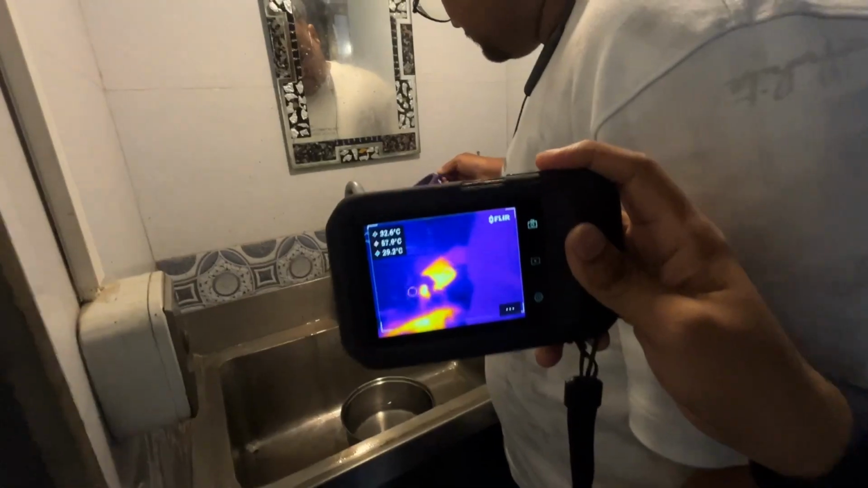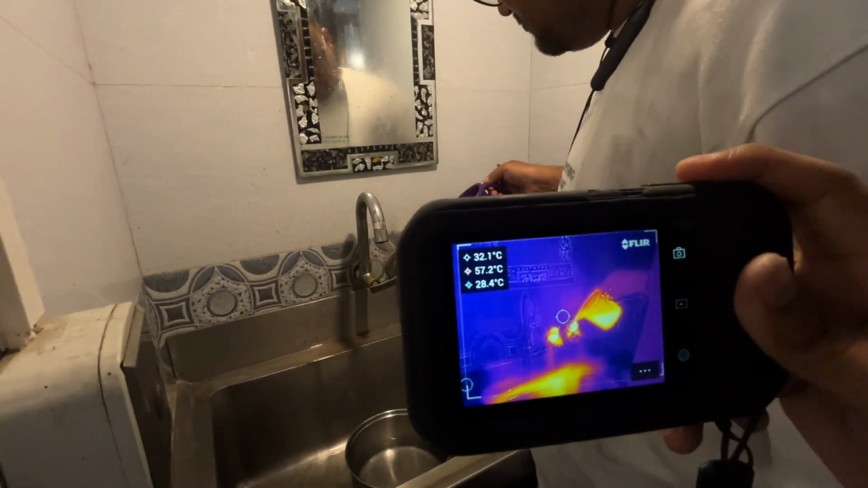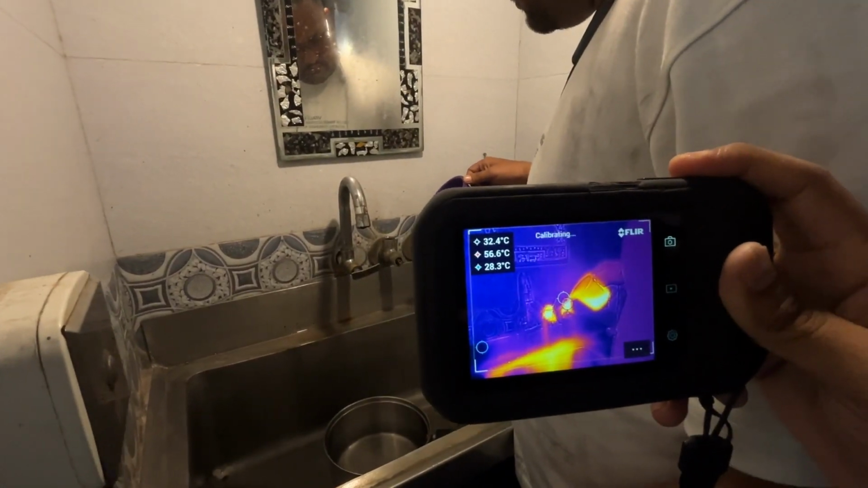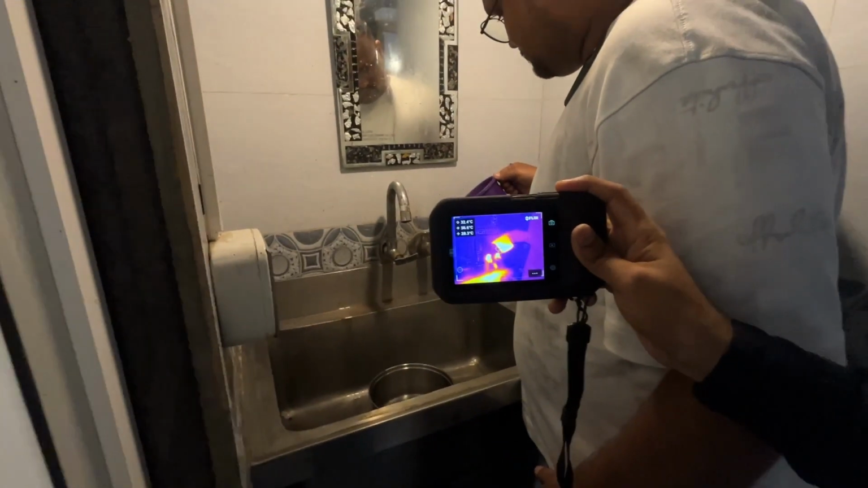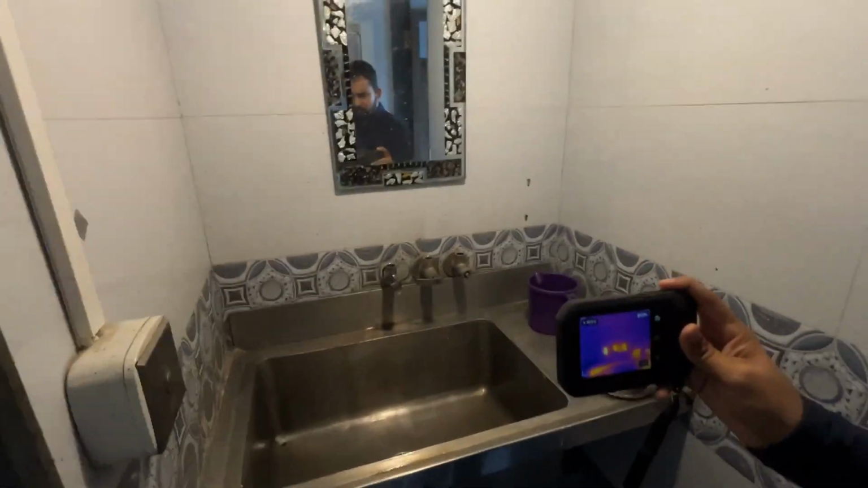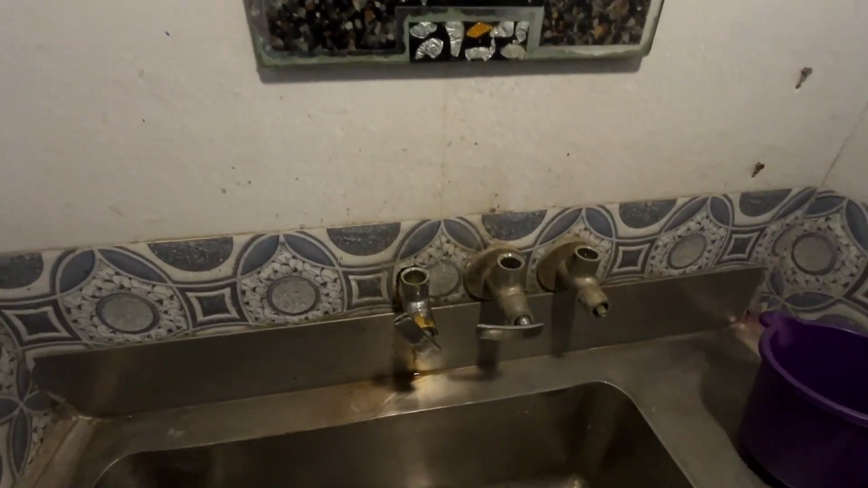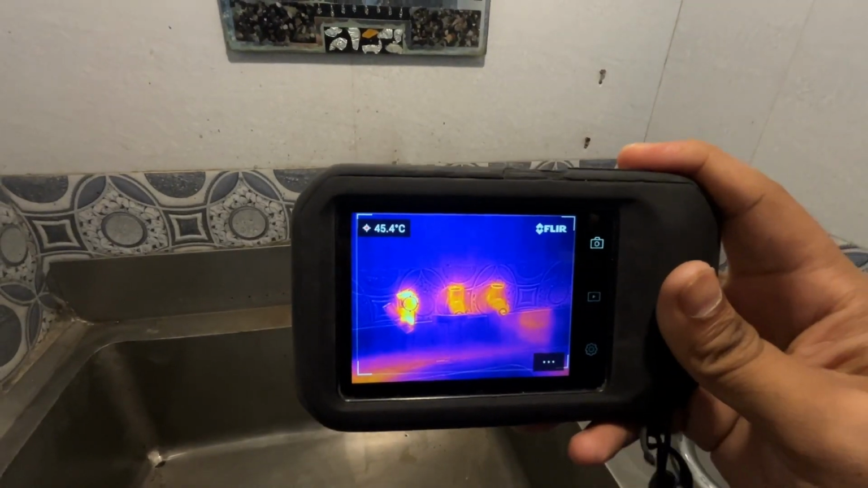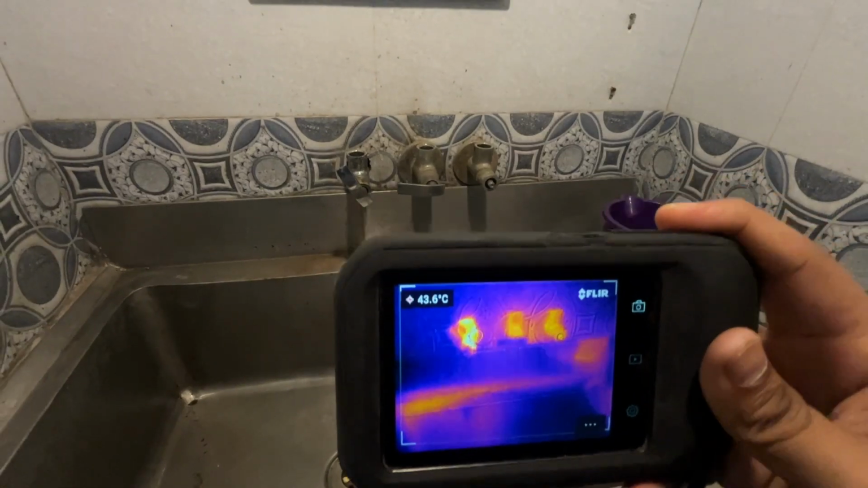Here you can see the traces. We have to wait for some time because it takes some time for the radiation to reach the surface of the wall. Now we have added enough hot water into the system, and from here you can see the traces. These are the hot water traces. Here we can see the spots visibly and clearly.